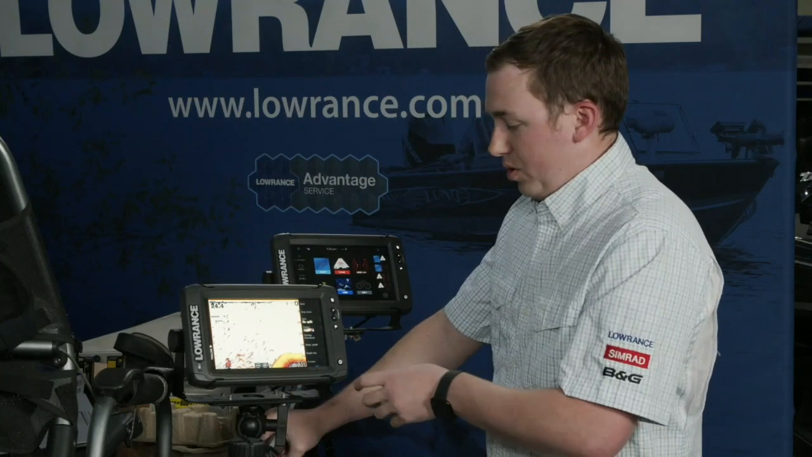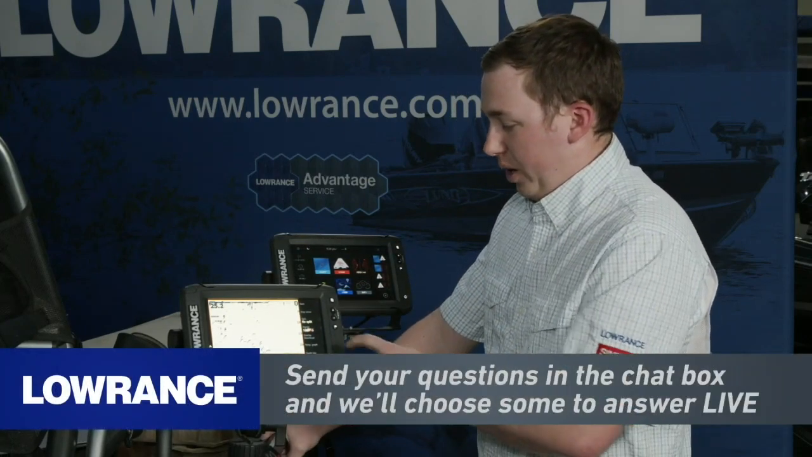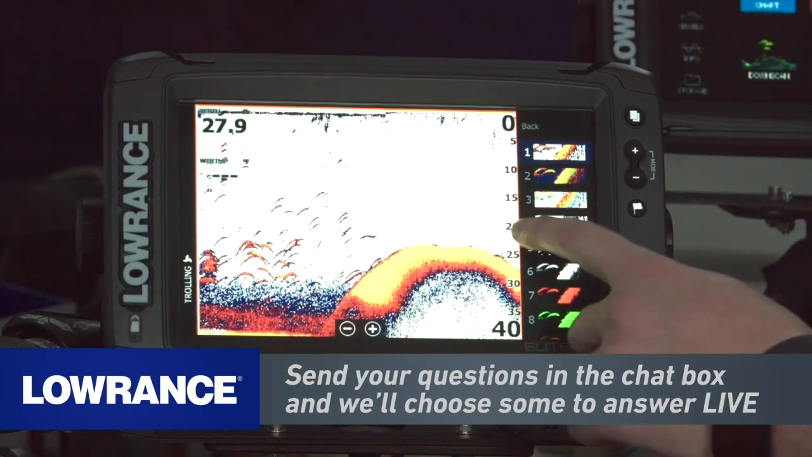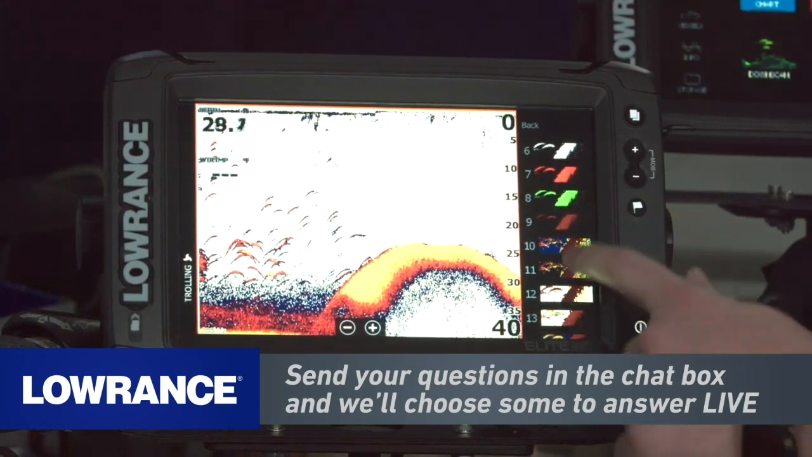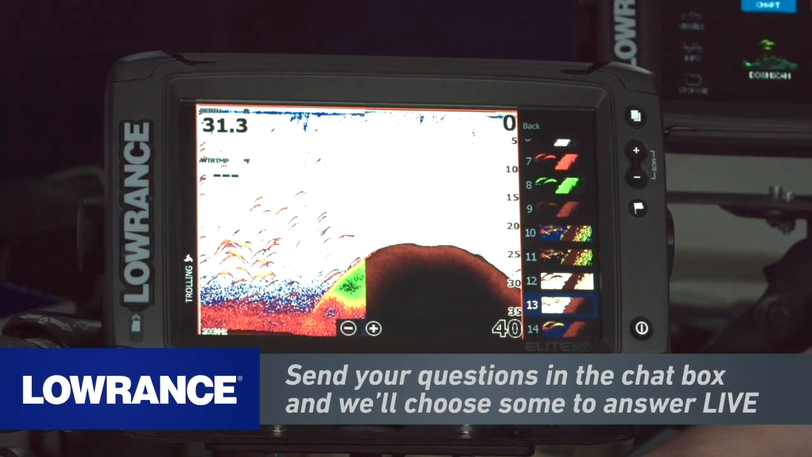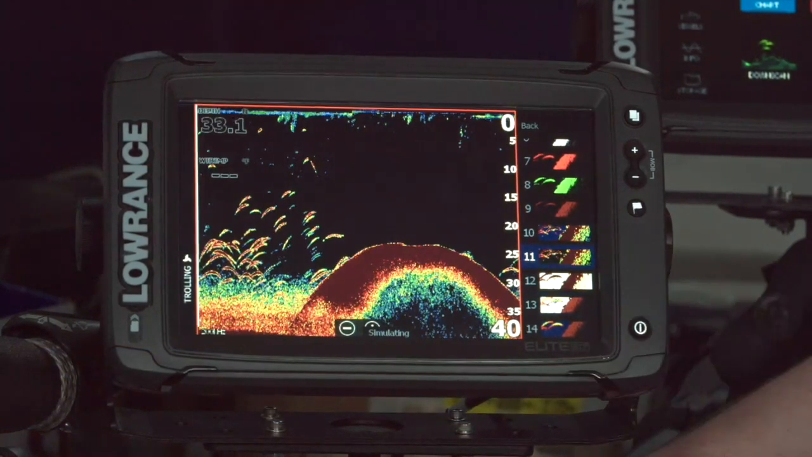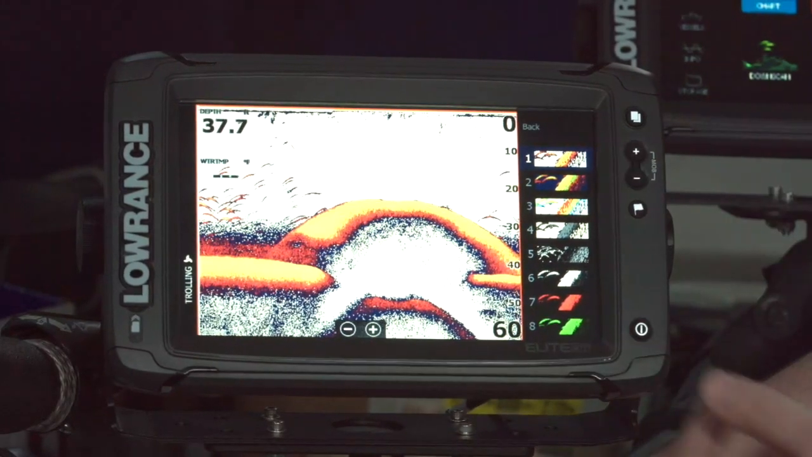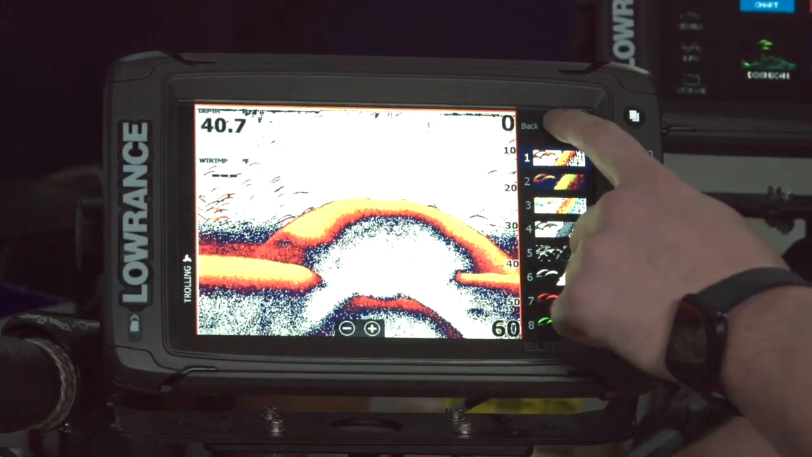There are also some more options in here that if you're really advanced you can go and play with, but this is also where color palette sits. Again, just like on the Downscan, this is really up to you. In certain situations, certain ones are better. And even to certain people's eyes, certain ones look a little bit better.